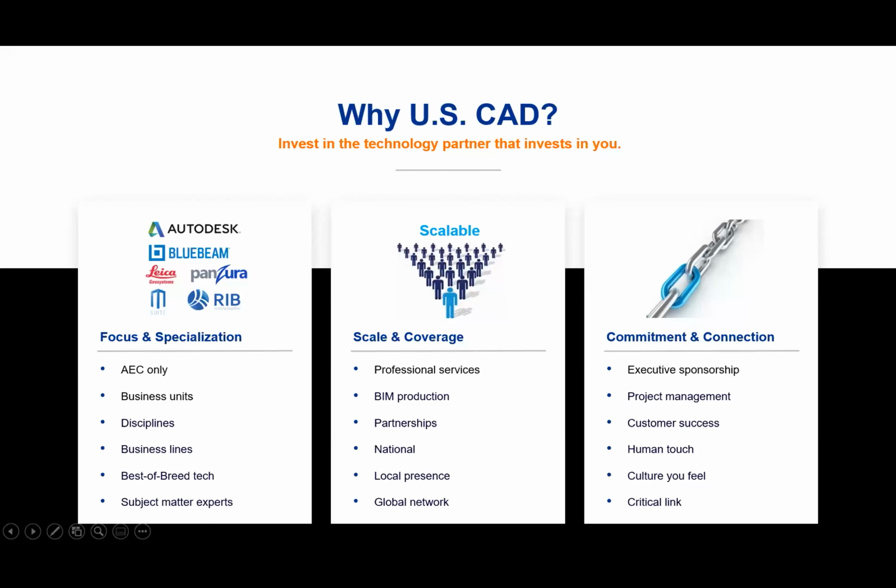We have a slide here that shows what USCAD does and what we focus on. We are the world's largest platinum Bluebeam reseller. As far as what we specialize in, it's everything in AEC, all disciplines, all business lines. We have amazing subject matter experts who can help you, from creating content in production to partnering with clients and consultants on your projects and project delivery.